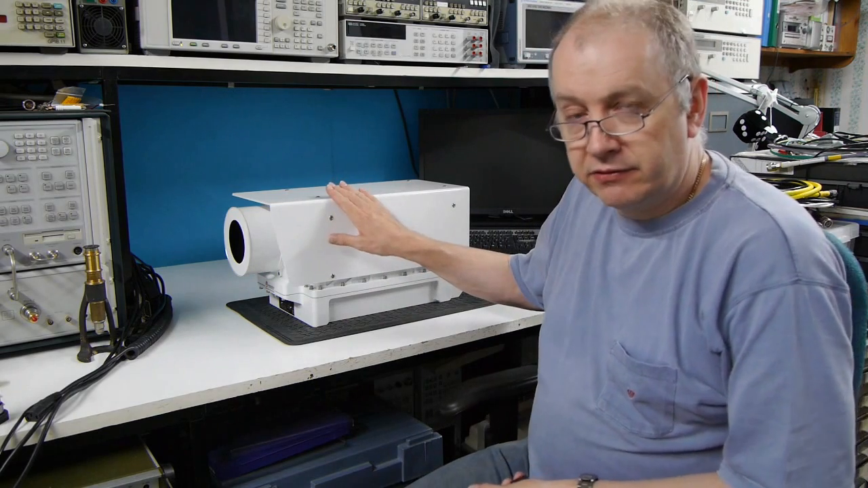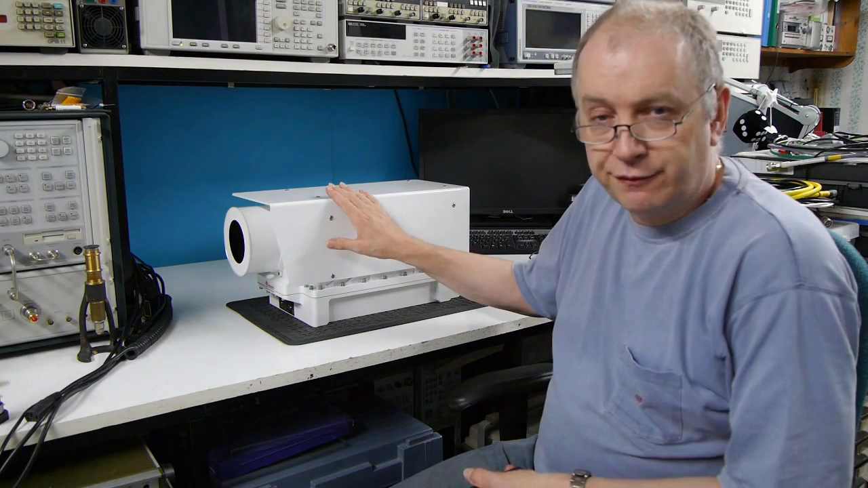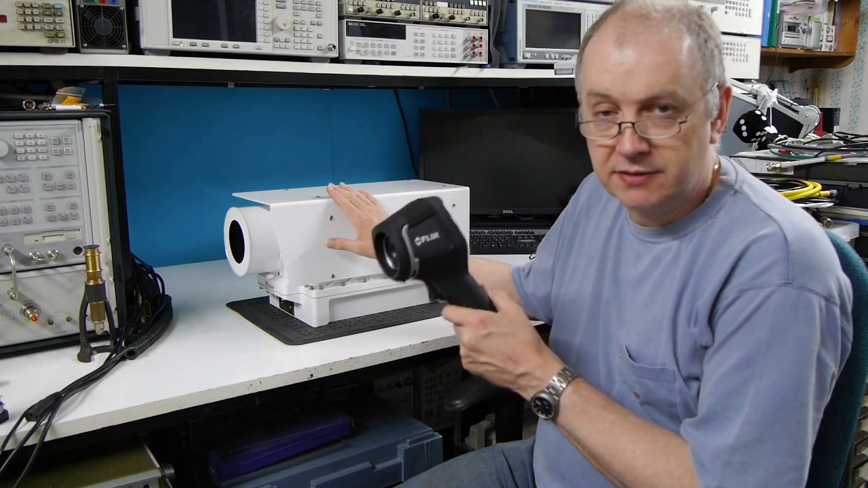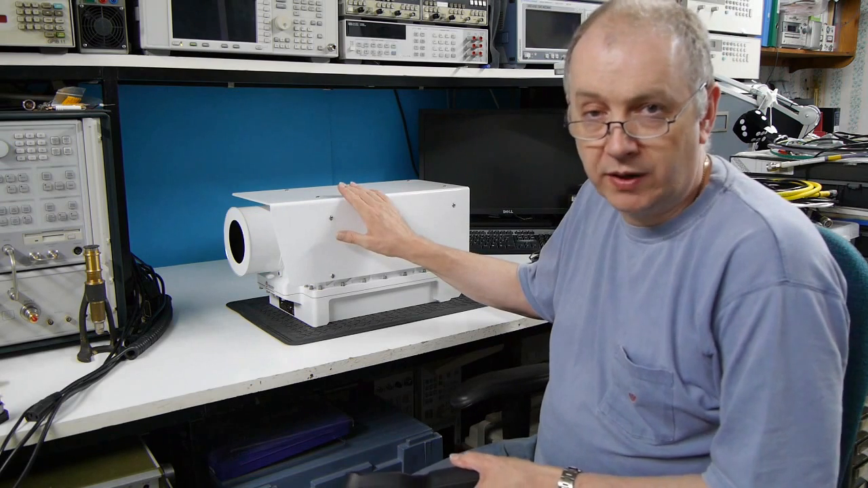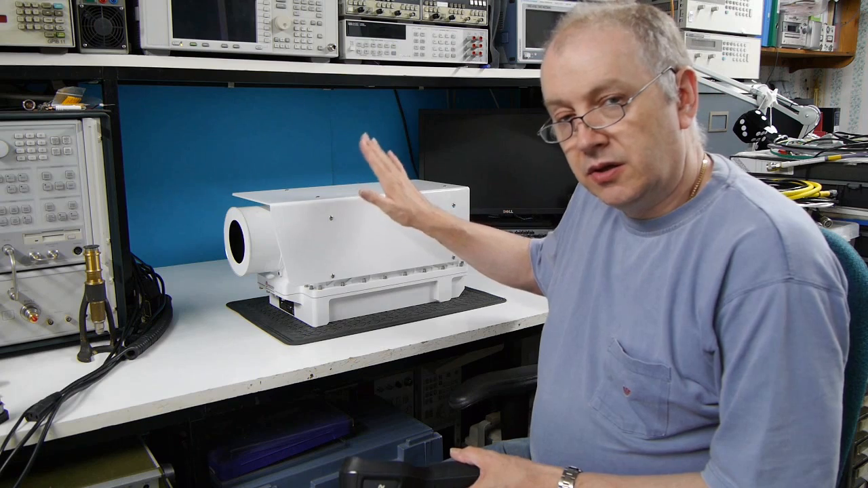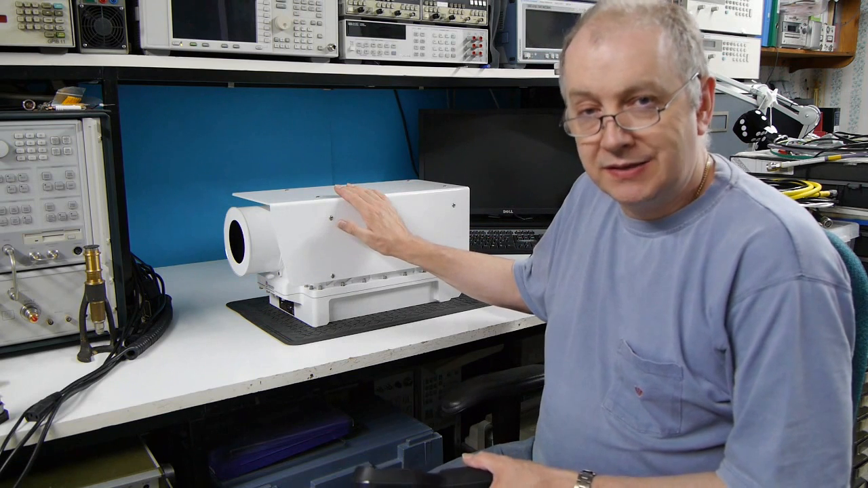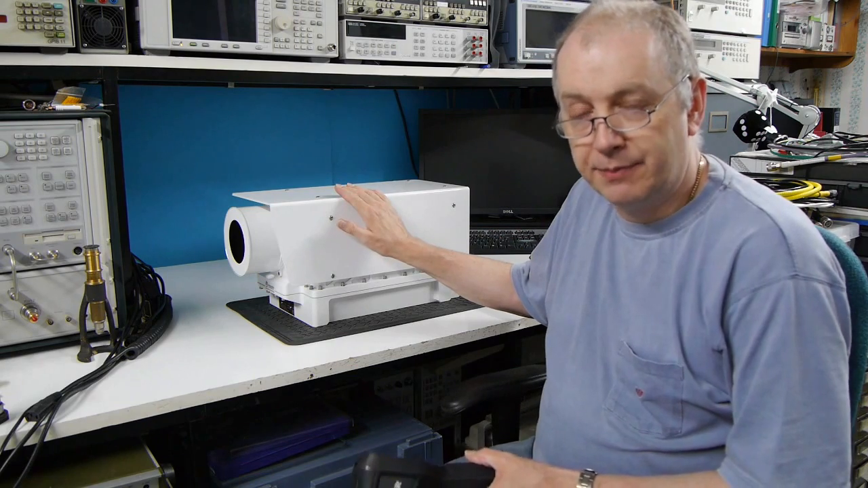In the case of the L3, the wavelength range of this is 3.6 to 5 microns. The FLIR is referred to as a long wave infrared device, whereas the L3 is referred to as a medium wave infrared device. Because of the wavelength difference, the L3 will deliver approximately double the resolving power for any given aperture of lens.